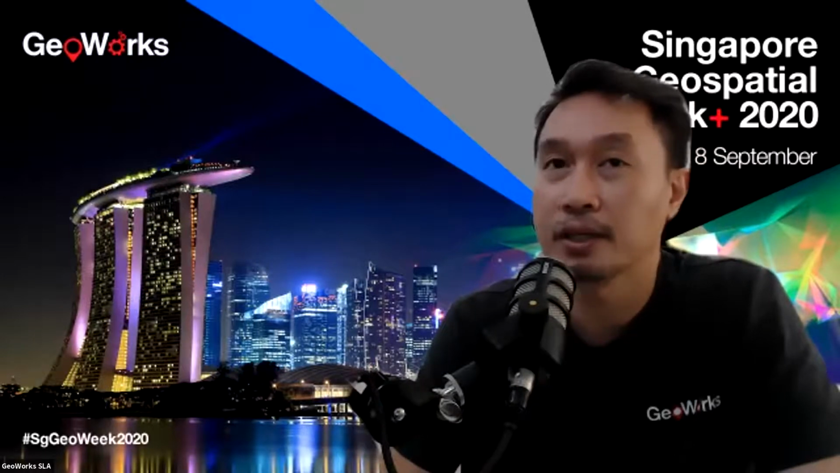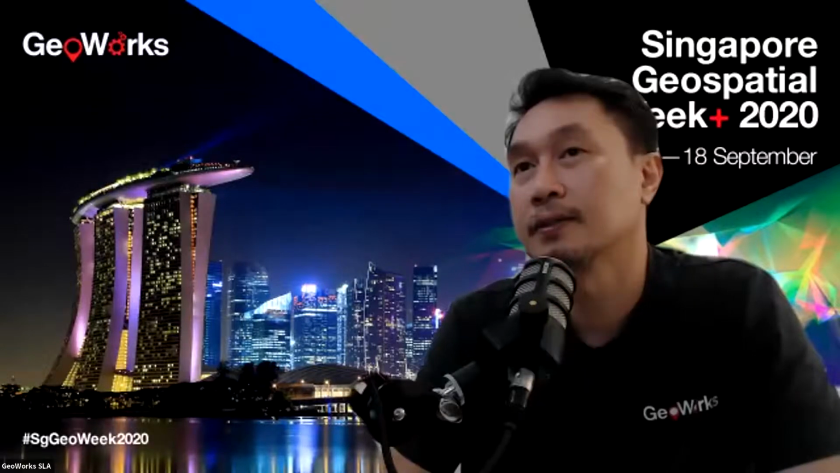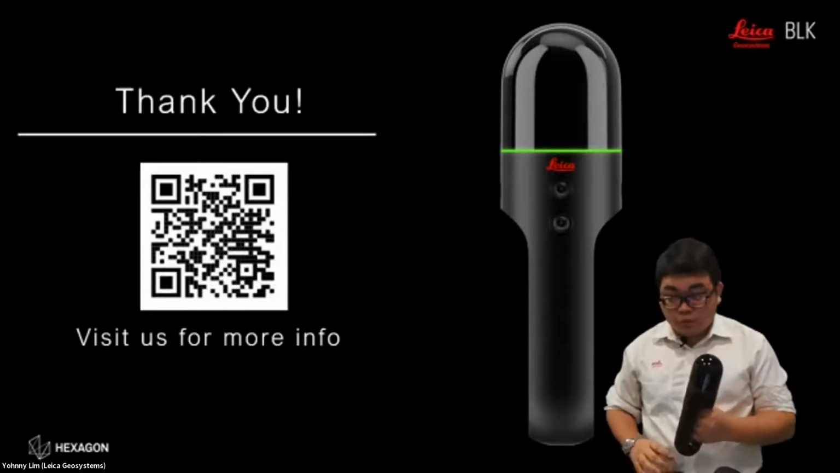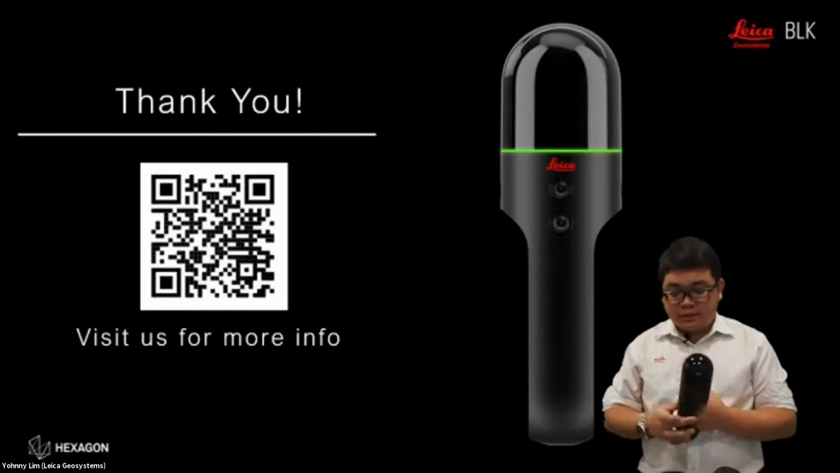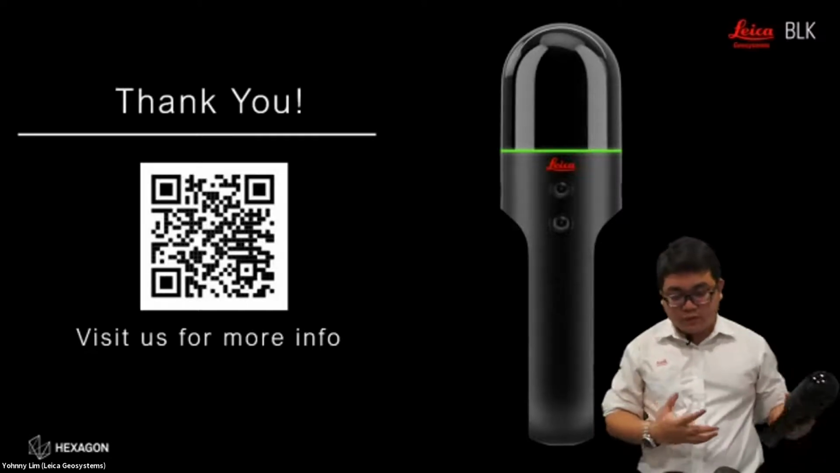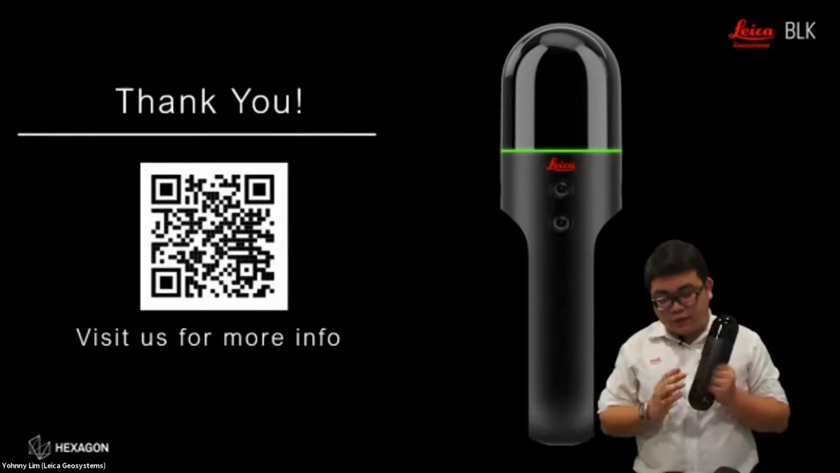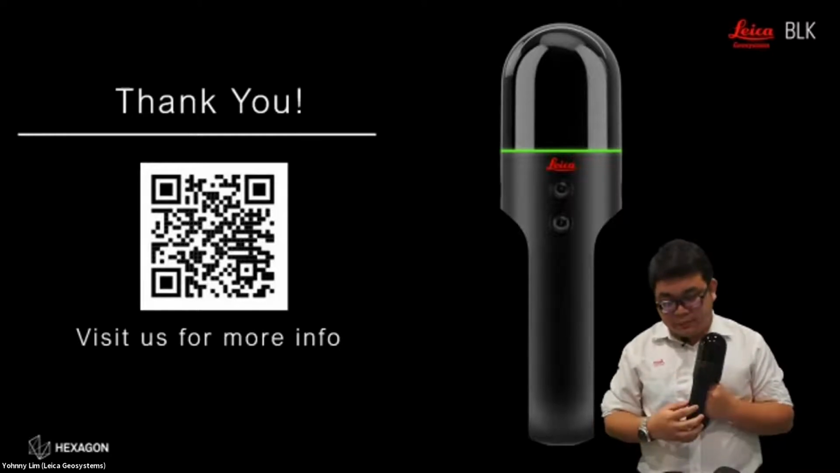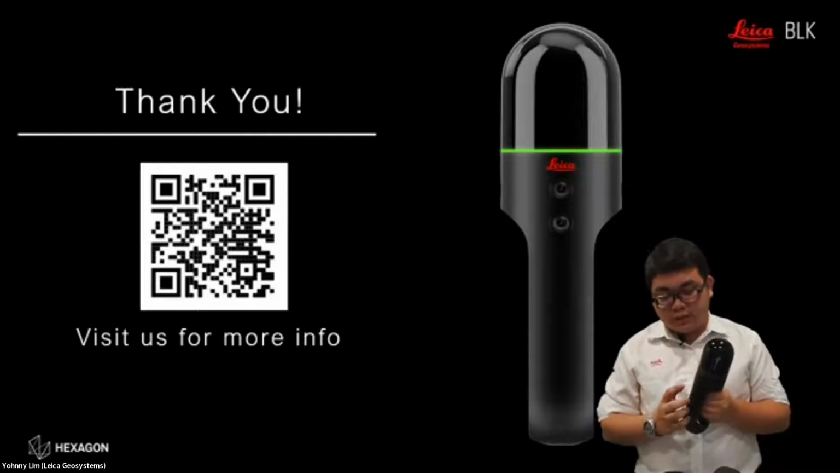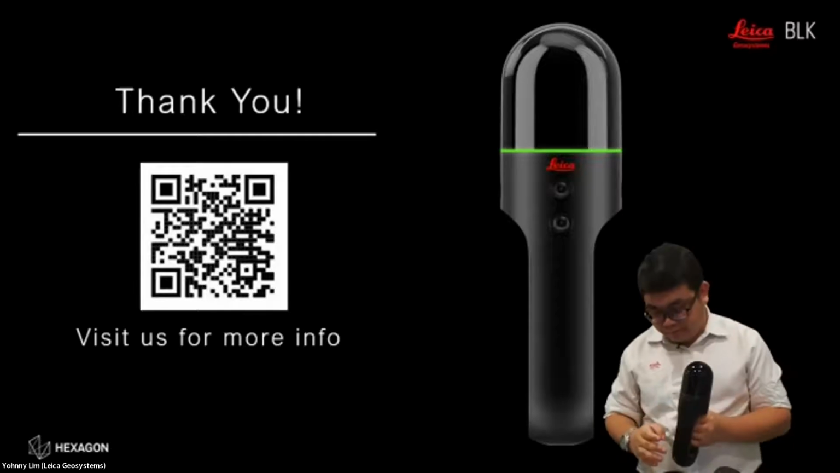One last question. Is the BLK2GO IP rated, splash proof or dust proof? Yes, it is IP rated to IP52. So it is splash proof, but not fully waterproof, so you cannot just soak it in water. It also has a dust filter in front, so that dust doesn't go into the scanner through the air vents as well as in front.